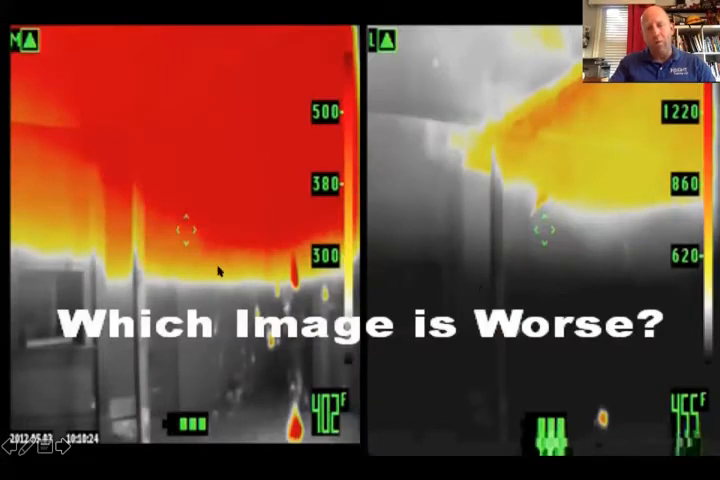And here's one of the reasons I don't like tri-mode sensitivity. Which image to you looks worse? The one on the left or one on the right? Because most would think it'd be the one on the left, but it's in medium sense mode. That's the middle range, 300 to 500 plus degrees. When this camera sees over 450 overall, it switches to low sense.